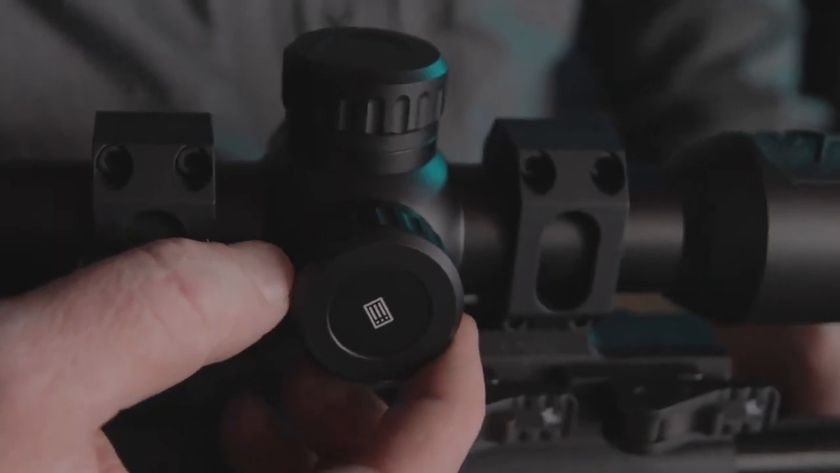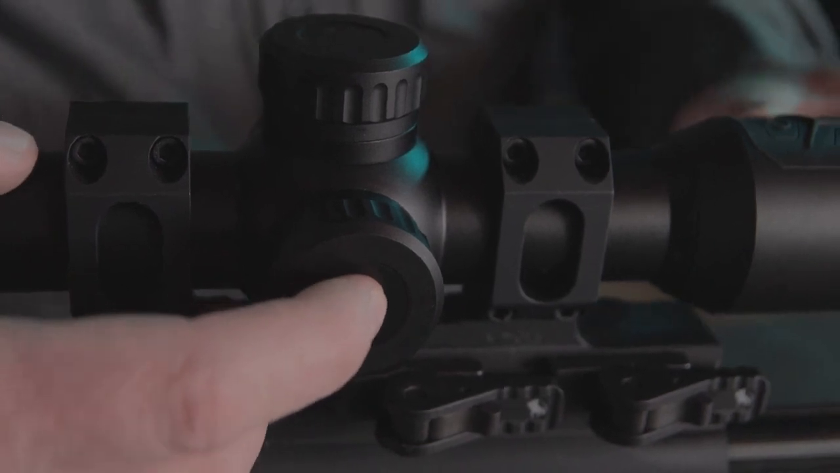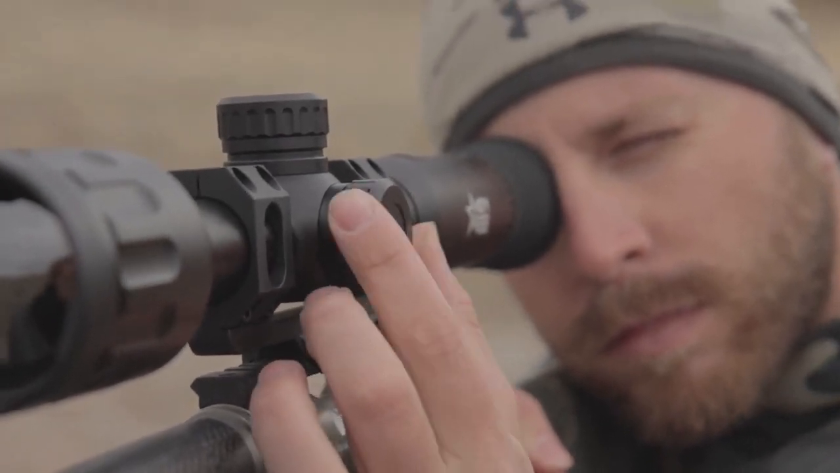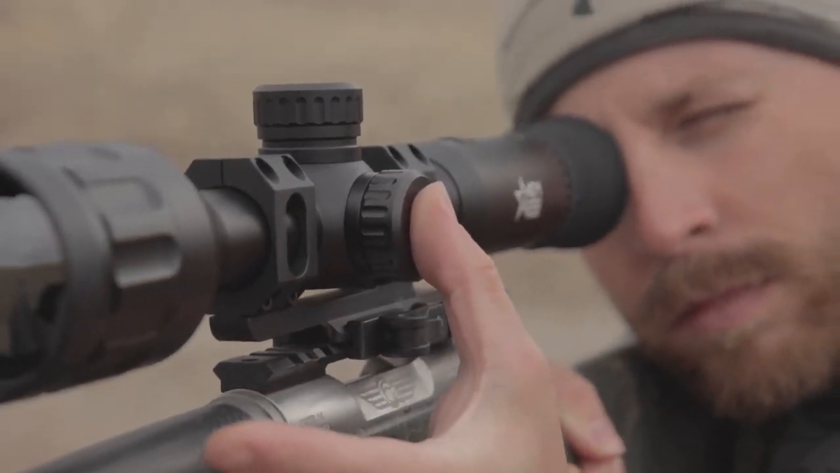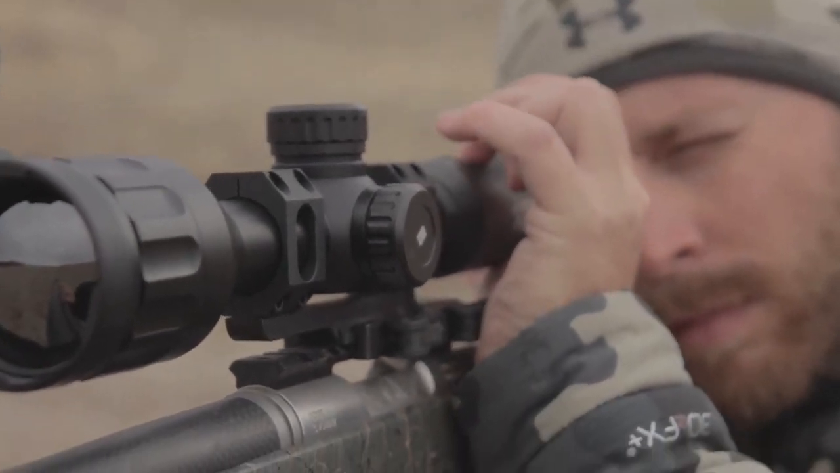The dial on the left-hand side allows you to navigate the menu by just turning it. It also allows you to zoom in and out. A lot of guys, when they pick these up, they learn the controls and it's really fast and really intuitive for them to hold the button down, scroll through the menu, set it up just the way you want to, pick your crosshair, pick your preferred color palette, and you're ready to go.